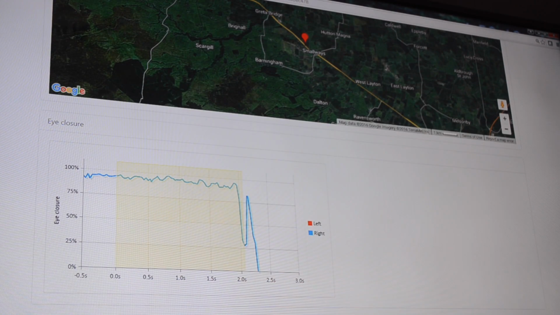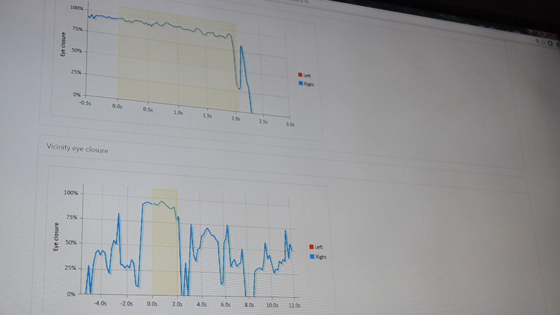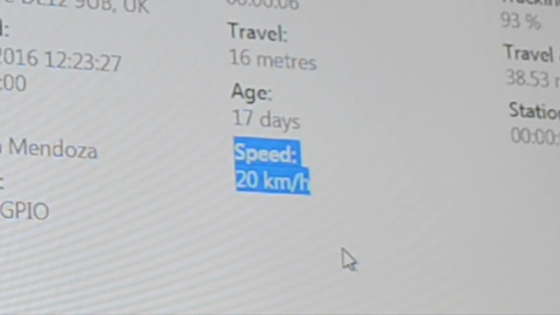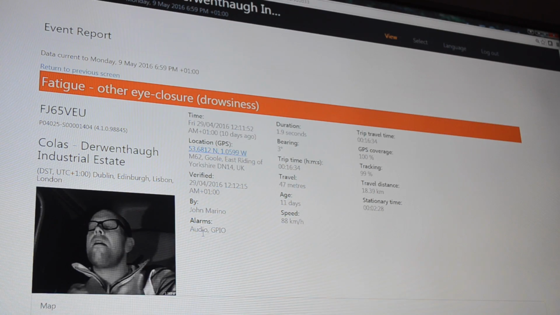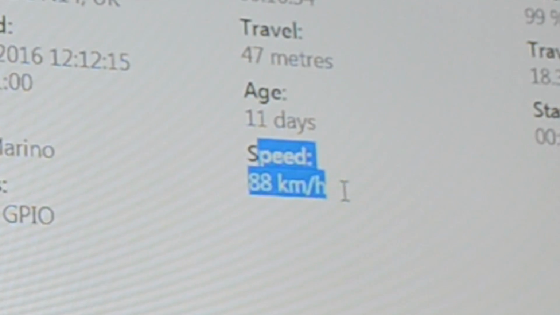Location, eyes closed really tight. And there's that snippet of what happened. And he was in a slow work zone. So he was only at 20 kilometers per hour. Oh. So he heard the audio. You can see him. His eyes look down and he feels the vibration. So his eyes are closed for 1.9 seconds, traveling at 88 kilometers an hour.